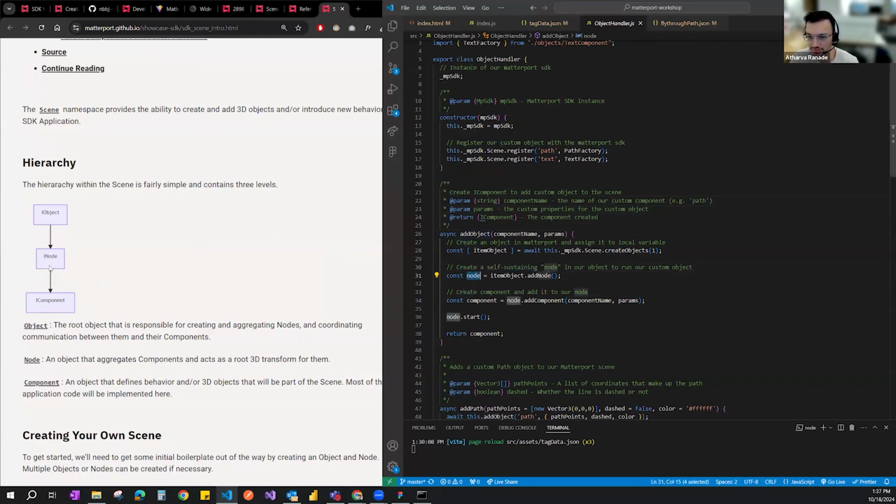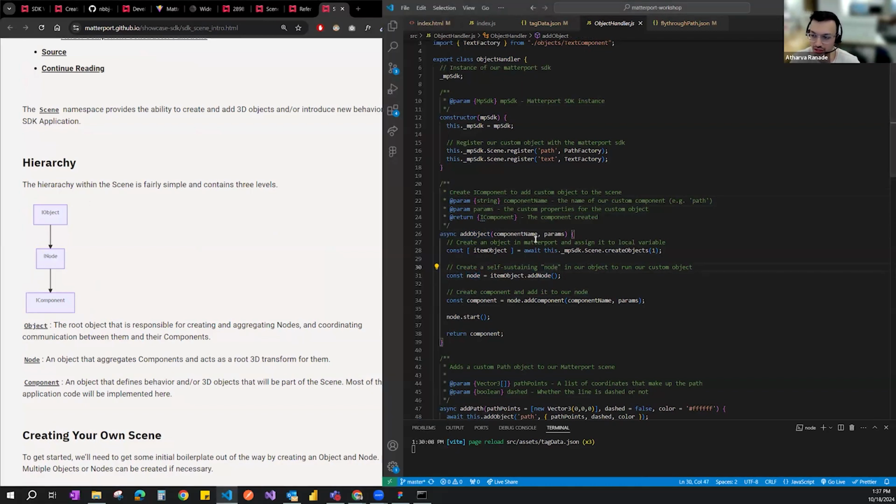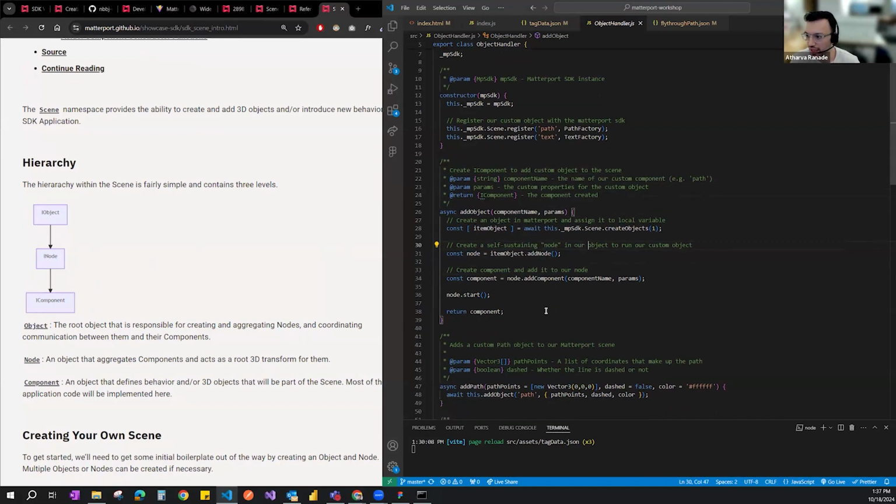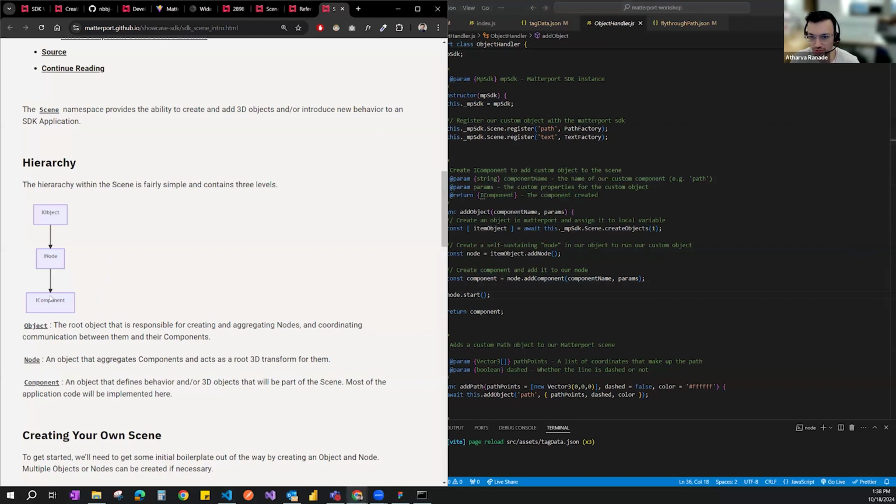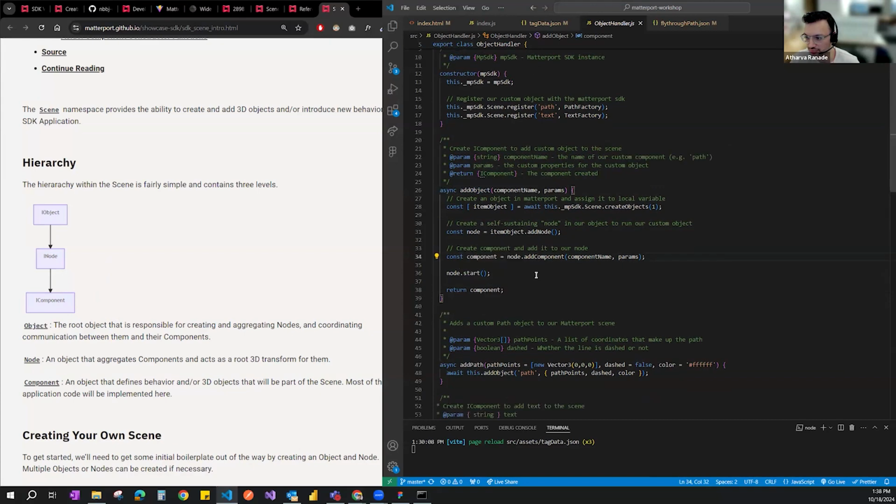So we're creating a new node object, which is this I node over here, an abstract class that would allow us to create the I node. And then we're creating the component itself within that. So we're going from object to node to component in this abstract object that we're creating.